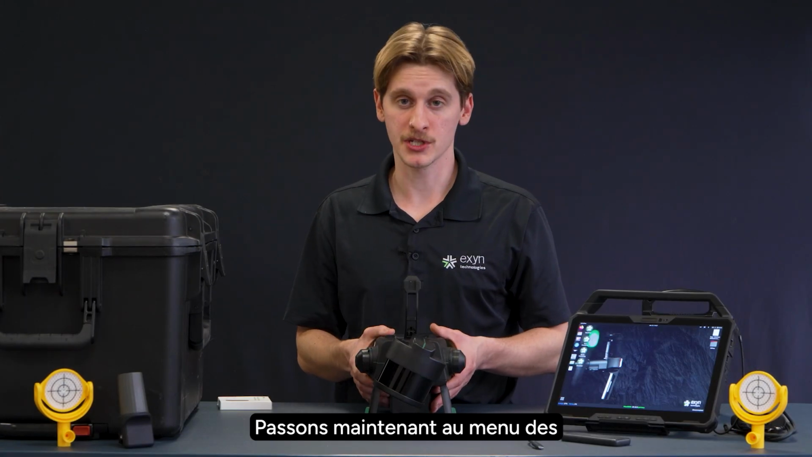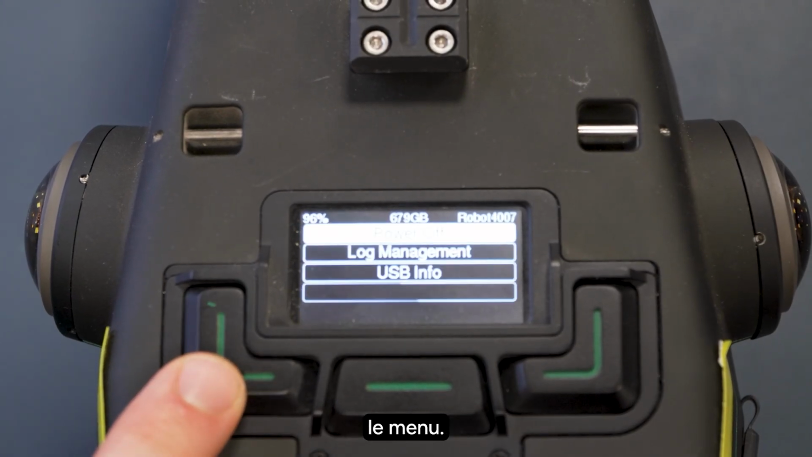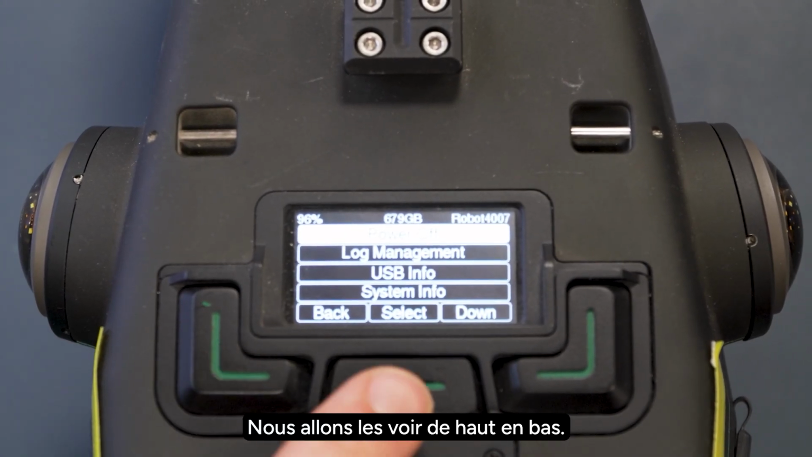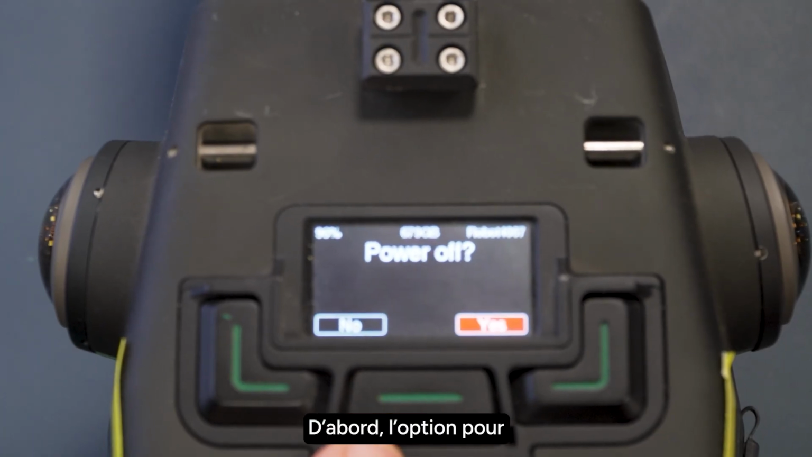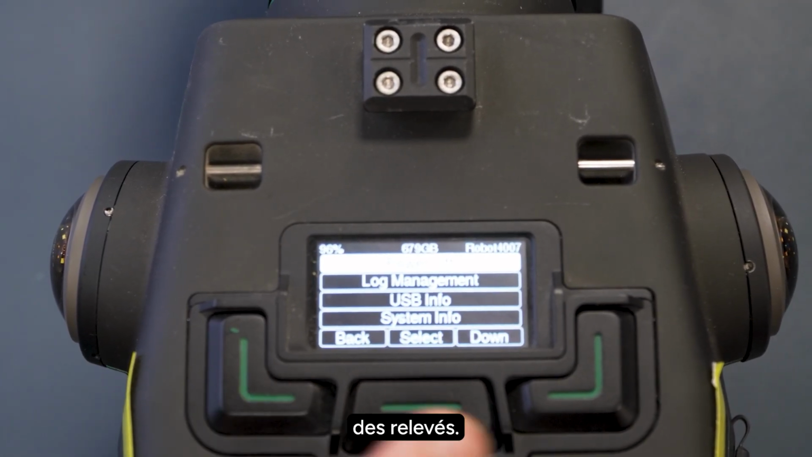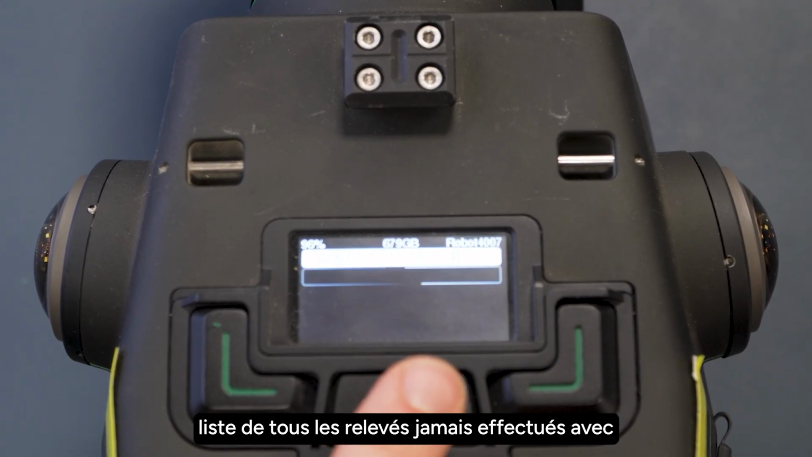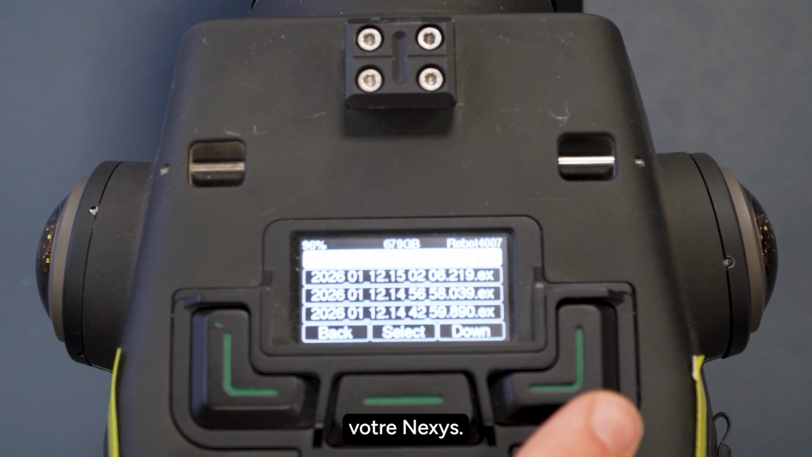Now let's run through the options menu on the LCD screen. Go ahead and press the left button to open up the options menu. We'll start from top down. First up, we have the option to power off the Nexys. Next up, we have the log management button. By selecting this menu, you'll see a list of every log that you've ever captured on your Nexys.